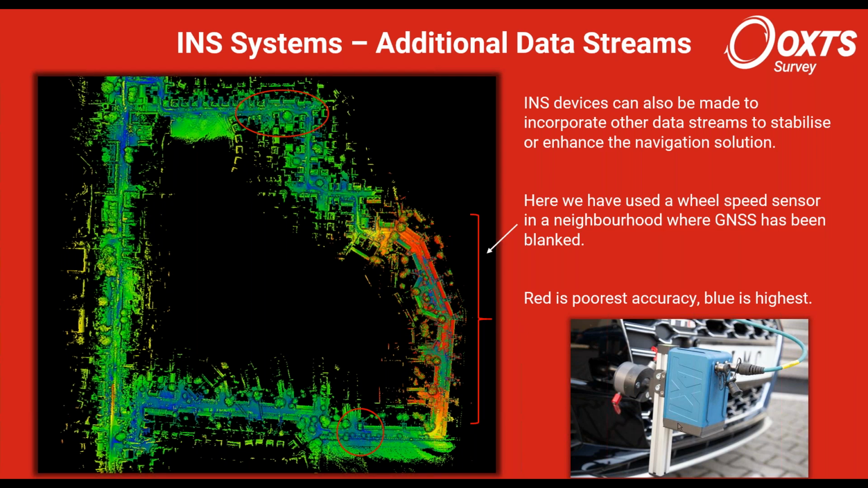And then afterwards, you can see after using a wheel speed, there's significant improvement. So a wheel speed is able to maintain a constraint on the IMU drift by essentially telling the INS that it's not drifting in that direction because it's going at this speed. So by using this additional data stream, you're able to get a much more usable point cloud.